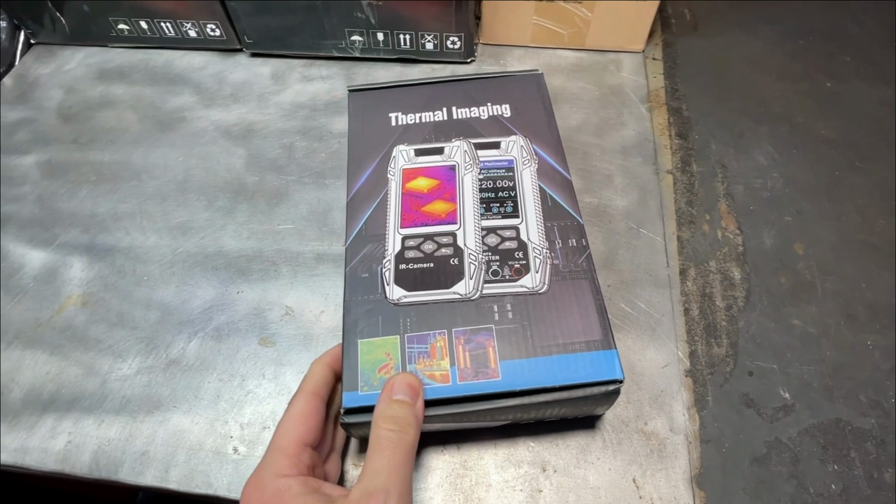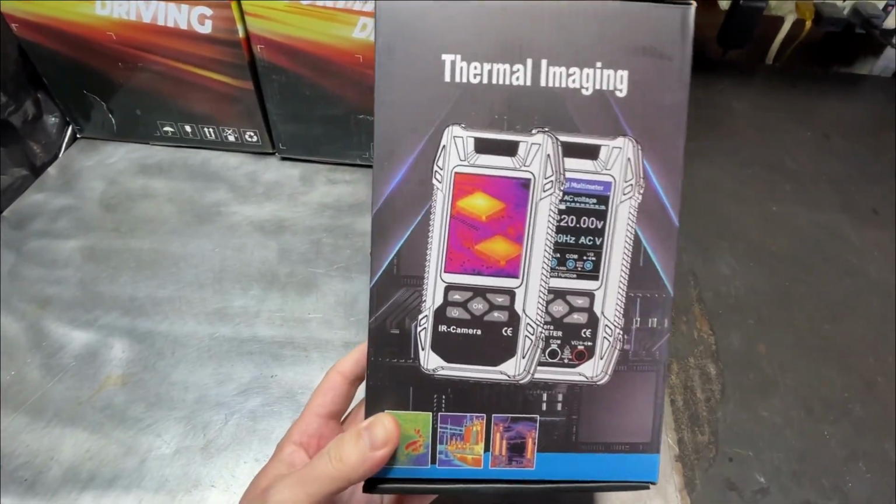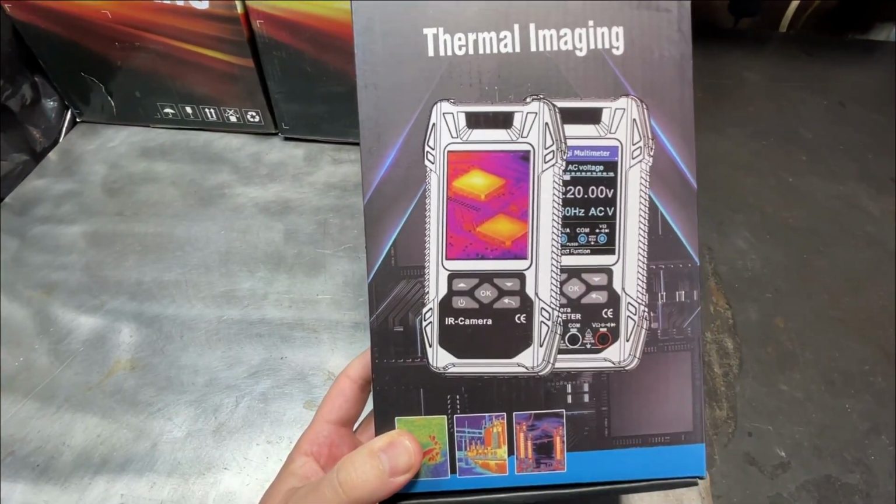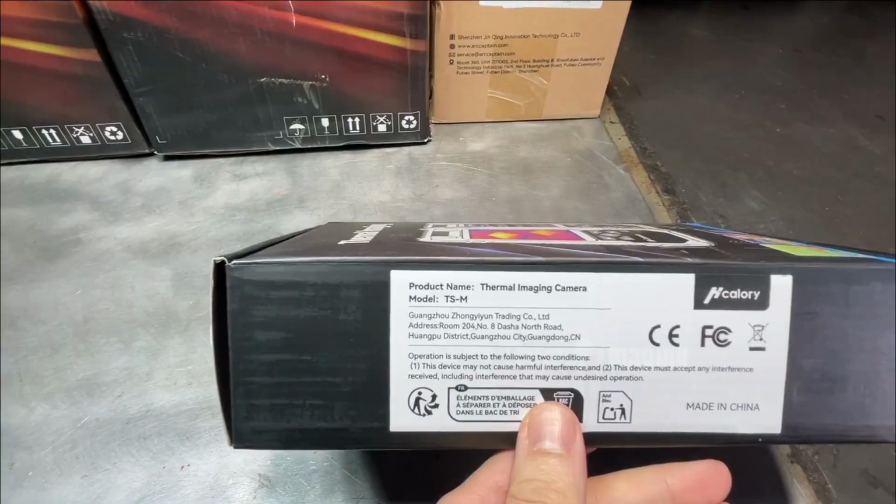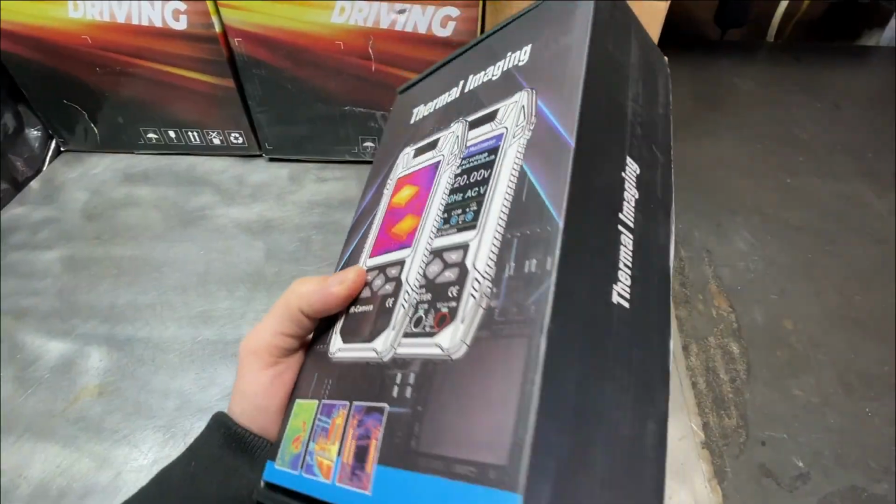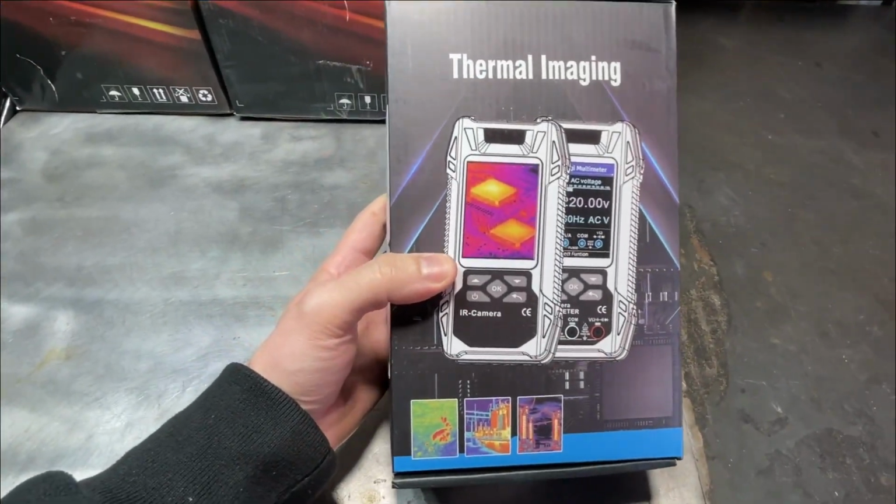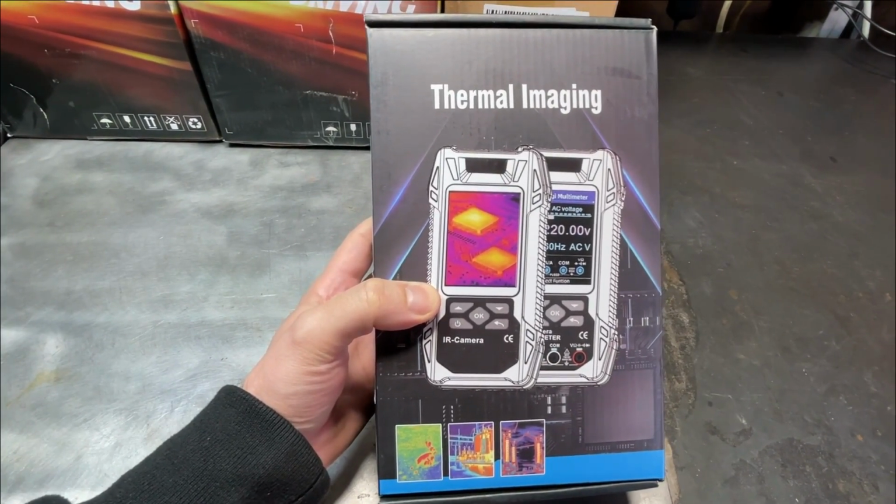Alright guys, I got a quick little unboxing and product review for you guys. This is a thermal imaging camera as well as a multimeter. It's a 2-in-1 item, and this is the HCALORY thermal imaging camera model TSM. We're gonna go ahead and unbox it, walk you through some of the useful things this camera provides, some of the pros and cons for it, and how you can use it in vehicle applications.